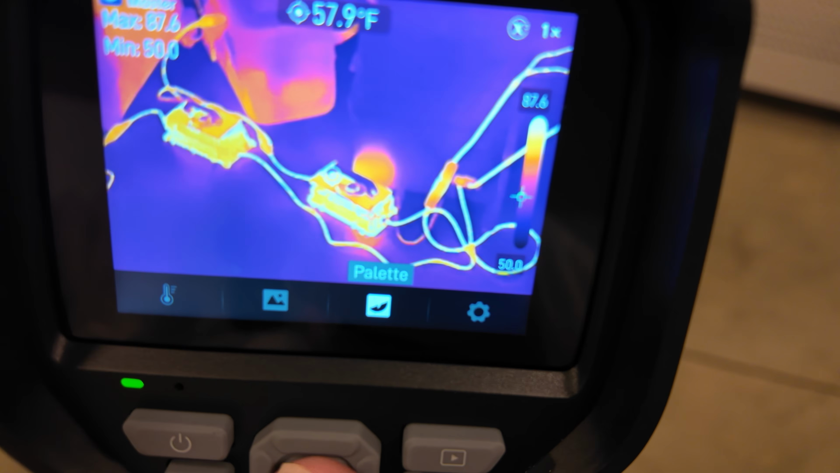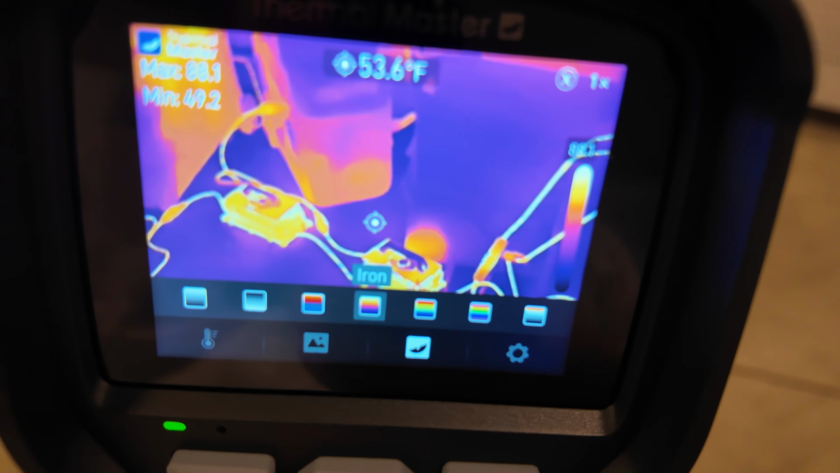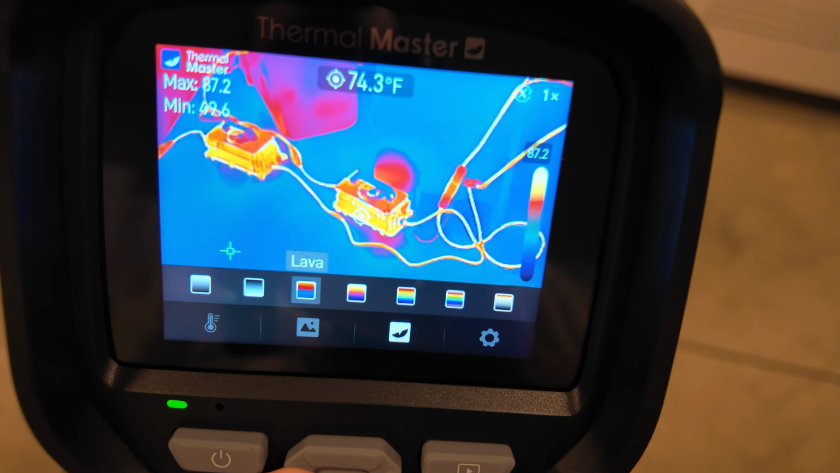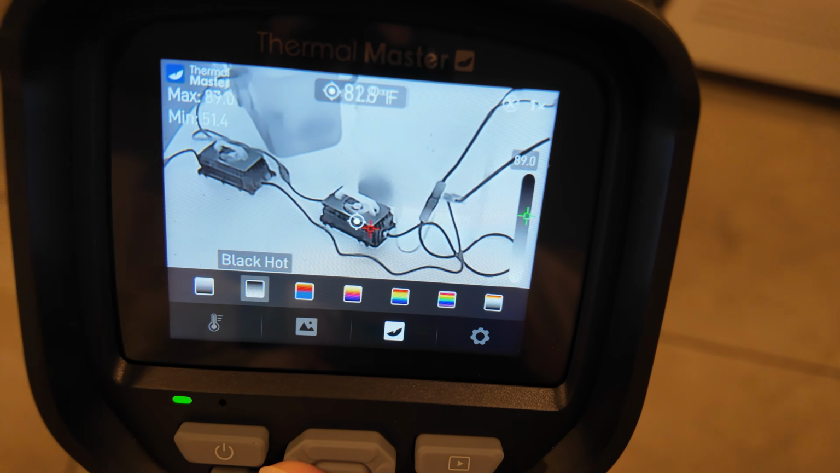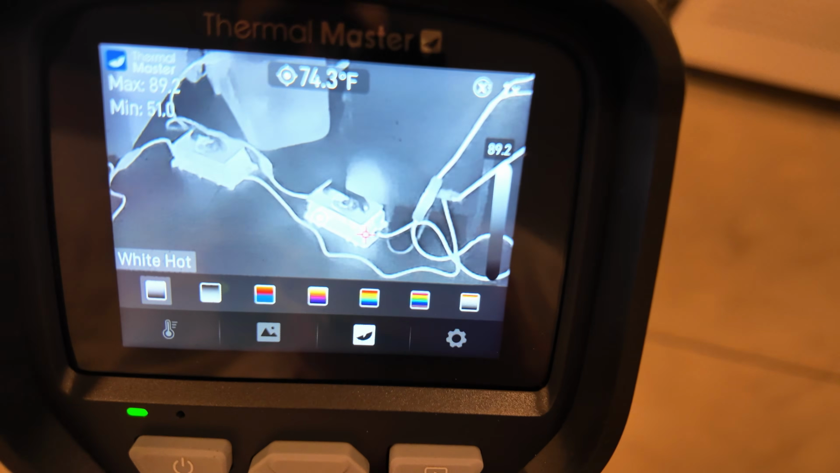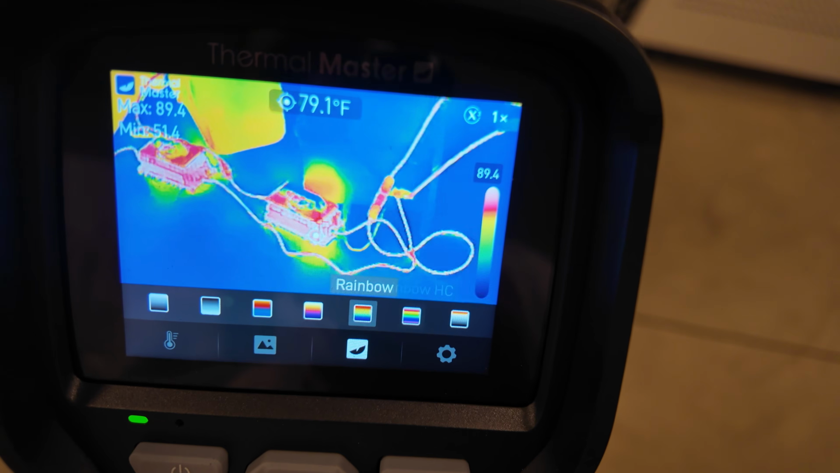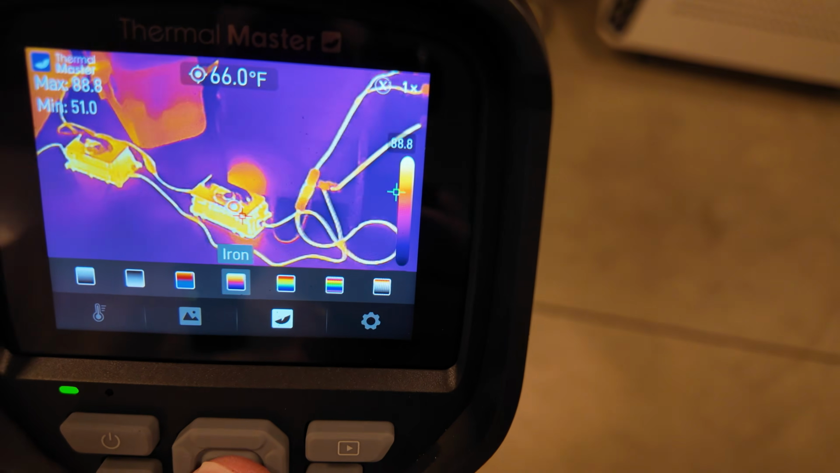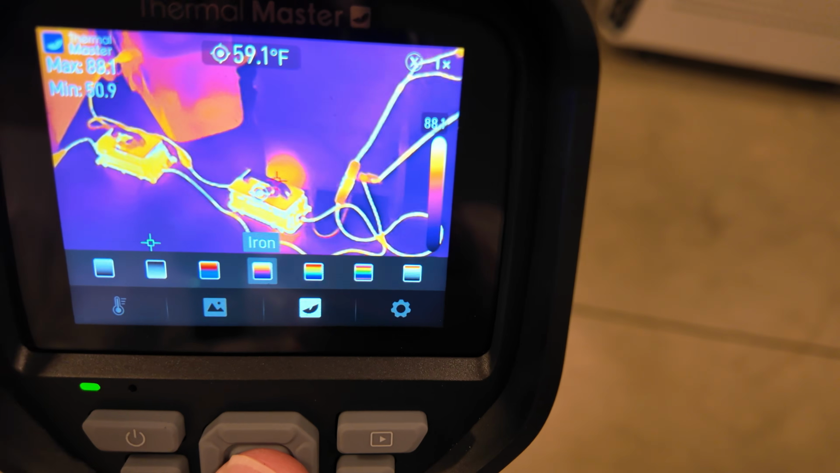Moving over from settings, we've got palette, and this is kind of cool. You get to change how the heat image appears. There's lava, black is hot, white is cool, and then reversed, black is cool, white is hot. We've got the rainbow HC, and then just red and gray. I'm going to keep it on iron for now. I kind of like how that looks.